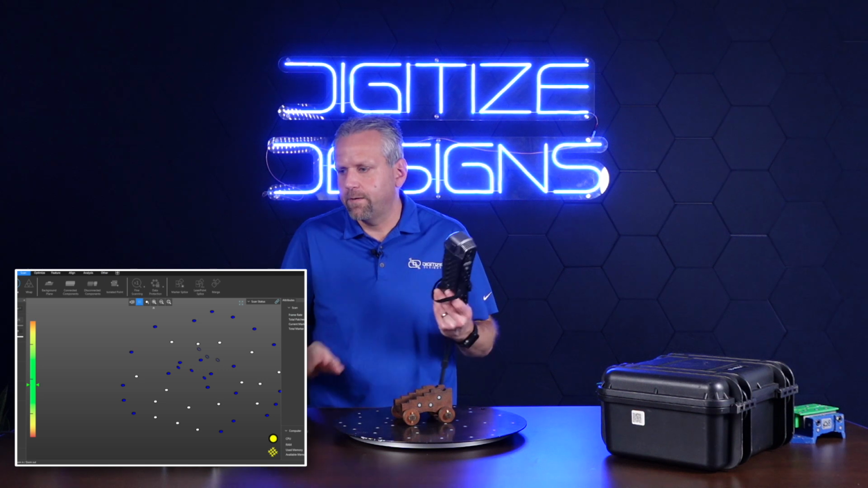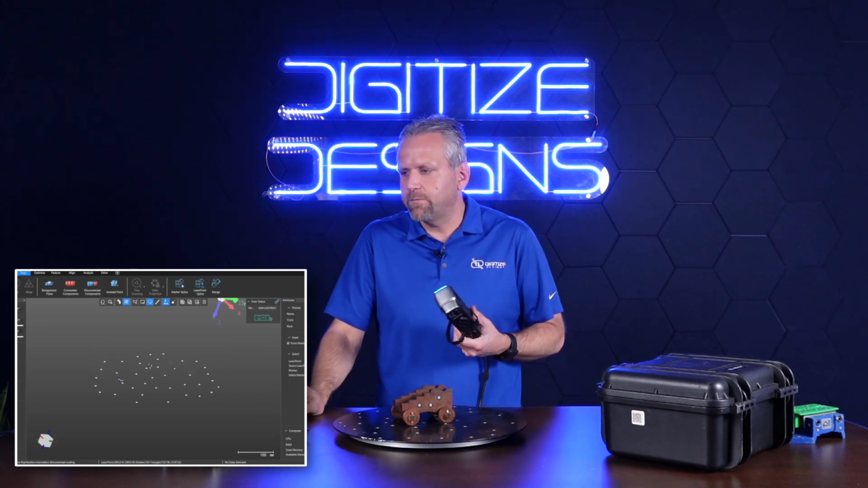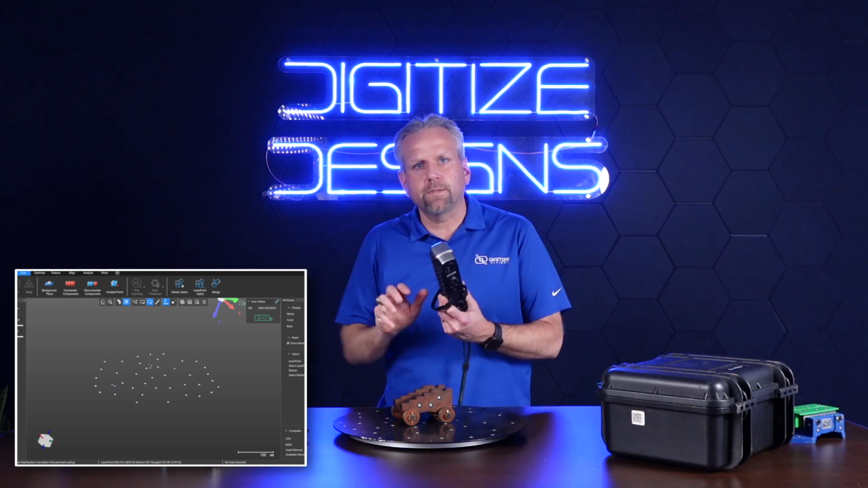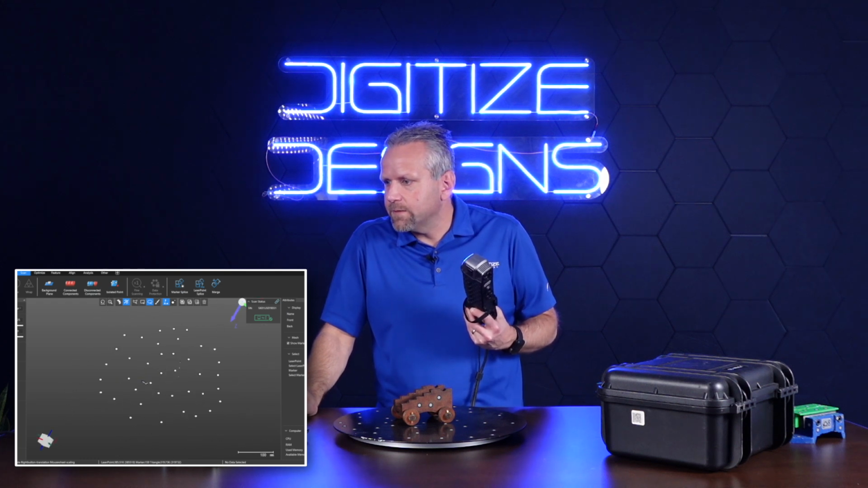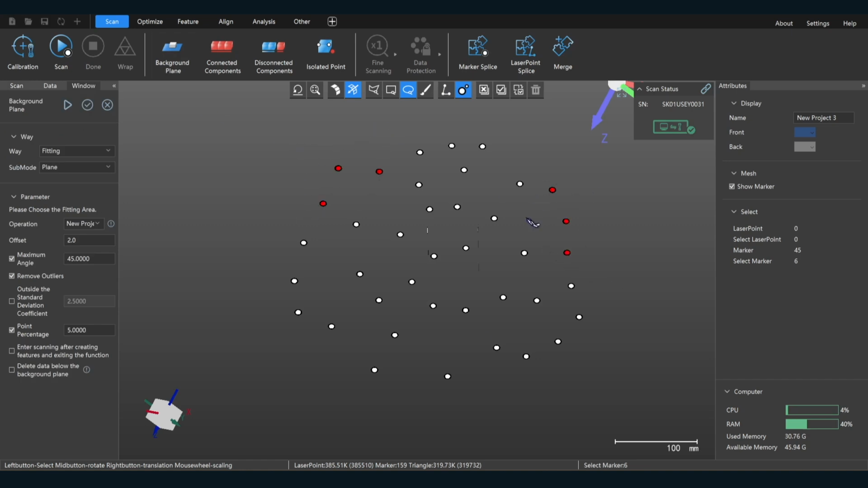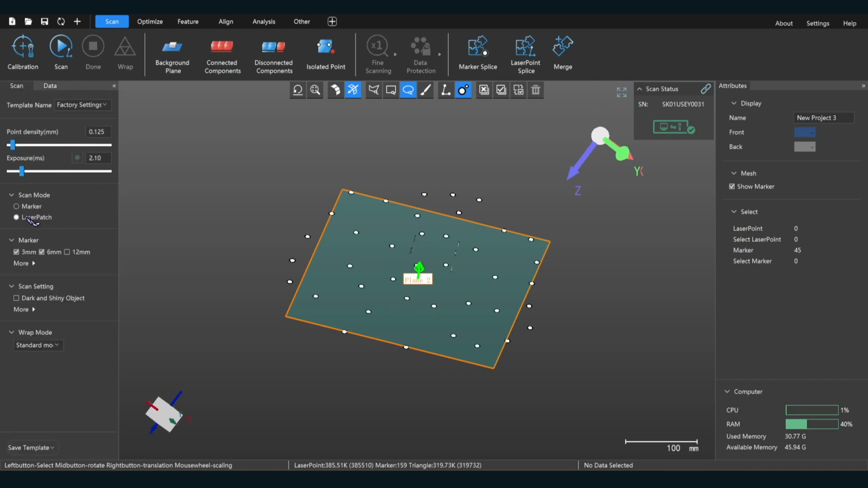Turntables are very nice because you can set up targets on the table itself. Obviously it makes it easy, so I don't have to try to orbit the part like this. I can kind of hold the scanner in generally the same area. So I definitely recommend you get a turntable. All right, so now we're going to make a clipping plane. There you go. Laser point. Checking my point density, that looks good. Scan.